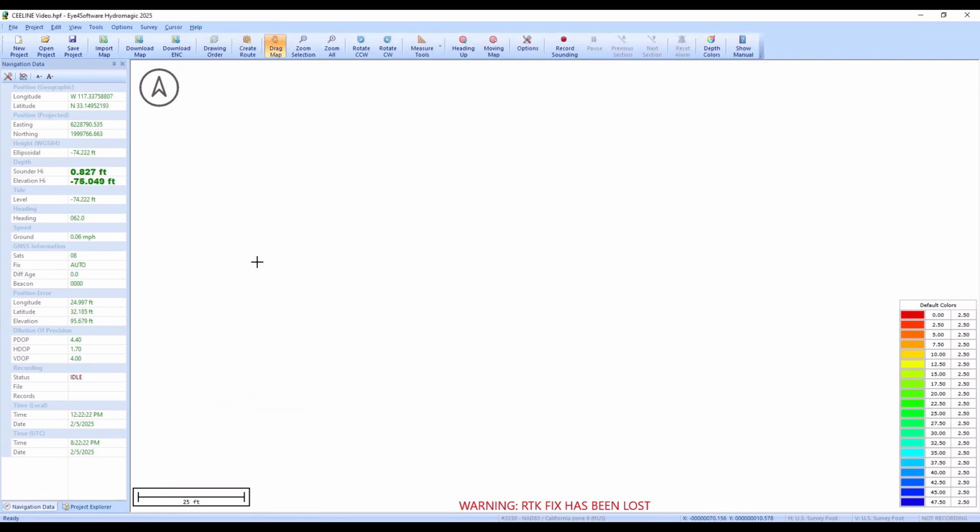So we have our position and our depths. Now, in terms of setup, what do we need to do? We need to ensure that our offsets are appropriate. In this case, we have the draft, which is the distance from the water surface to the transducer, and we have the antenna height, which is the distance from the water to the antenna. So we have two components to our rod height.